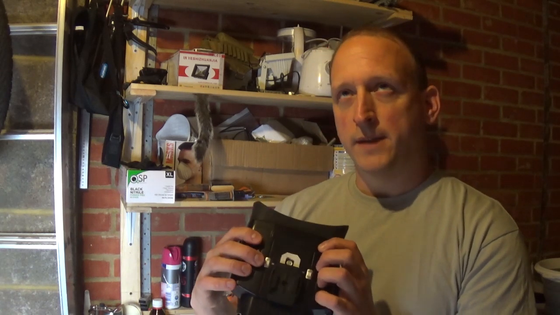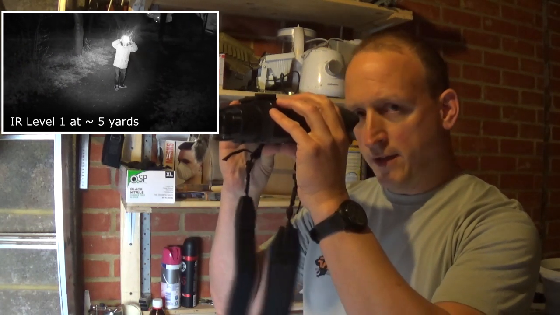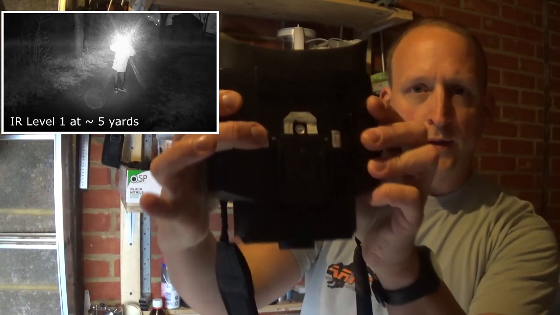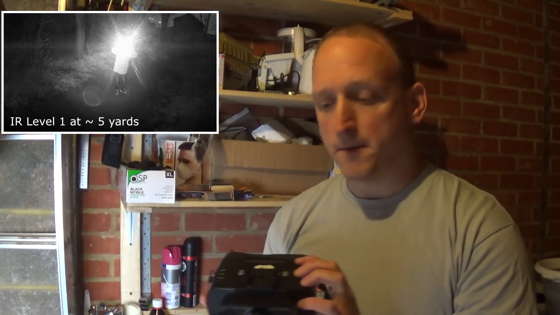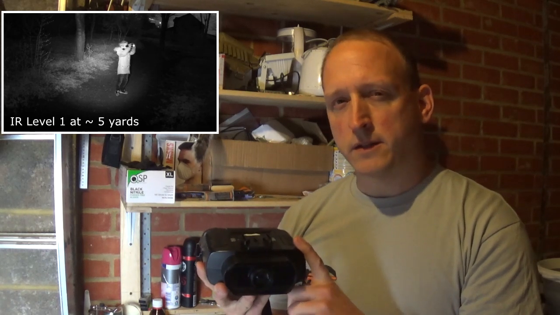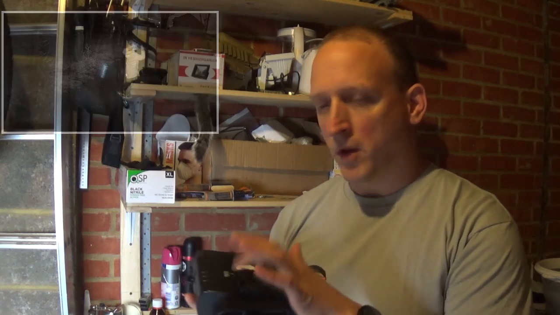It has, I believe, 7 levels of infrared, so when you're using it your base level is 0, off, for daytime use. Click it once, that's the button on the top, click, click, click, 7 times all the way up, maximum power on the IR. It is very powerful. I think it's rated at 100 meters to be able to view out to 100 meters. Pretty sure I've had further than that on 7.